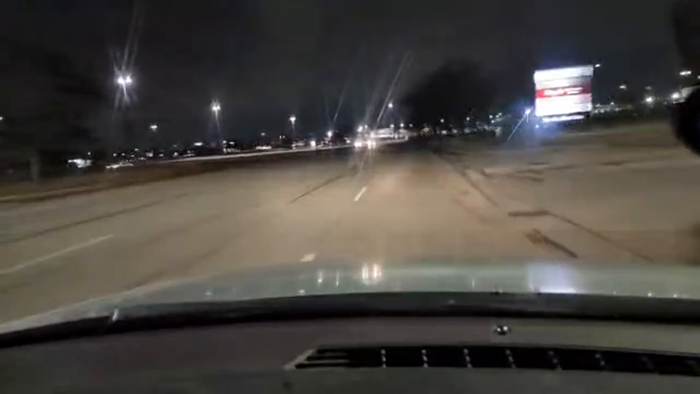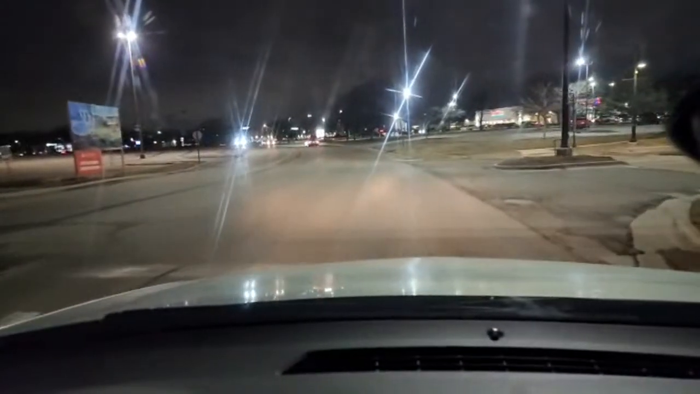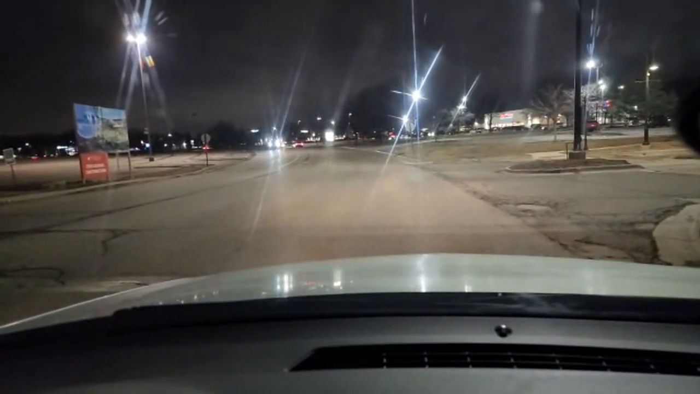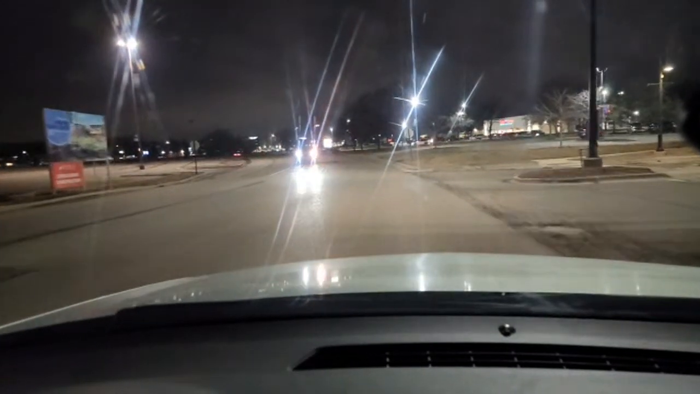Speed limit here is 30. We went through a metro area earlier this week. Hopefully you guys are enjoying this. This is a 3-way stop. You see those cars aren't stopping. Okay, all-way stop. We want to come up and stop. And then I'm going to proceed.